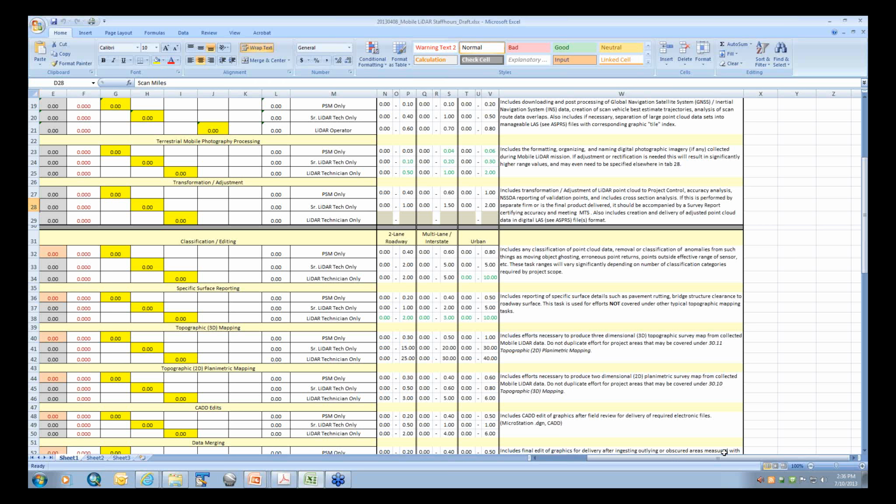Because if and when things may not match up, we didn't want to get into a he said, she said, or finger pointing thing. We have a clear set of responsibility for what the final point cloud information was created and who created it.